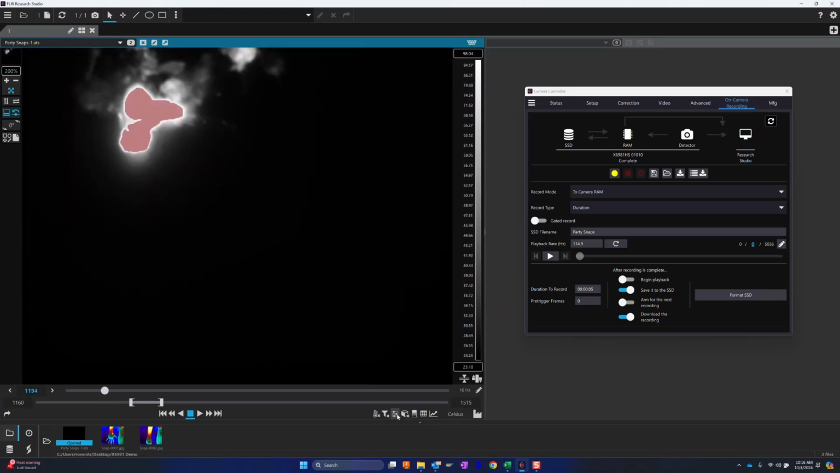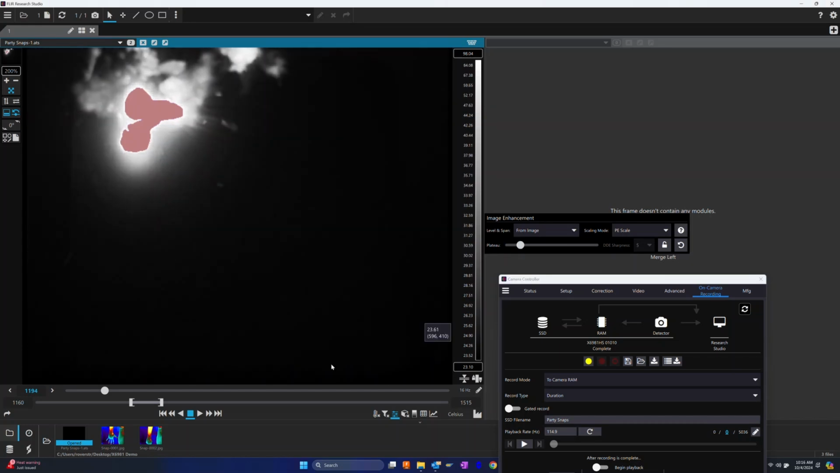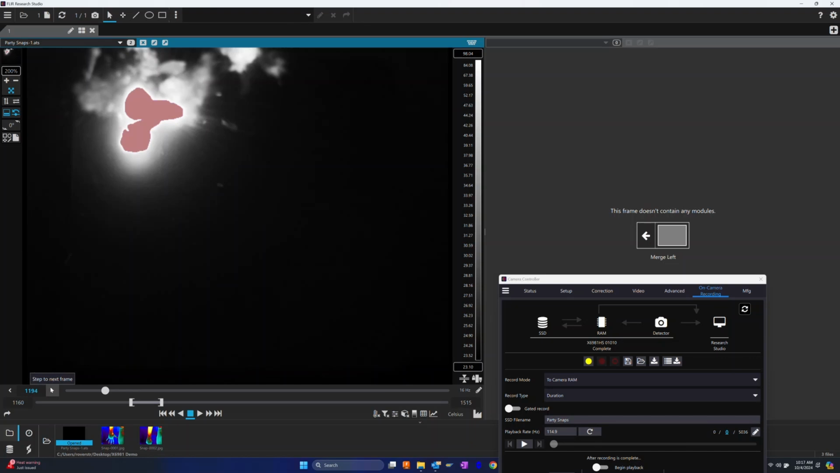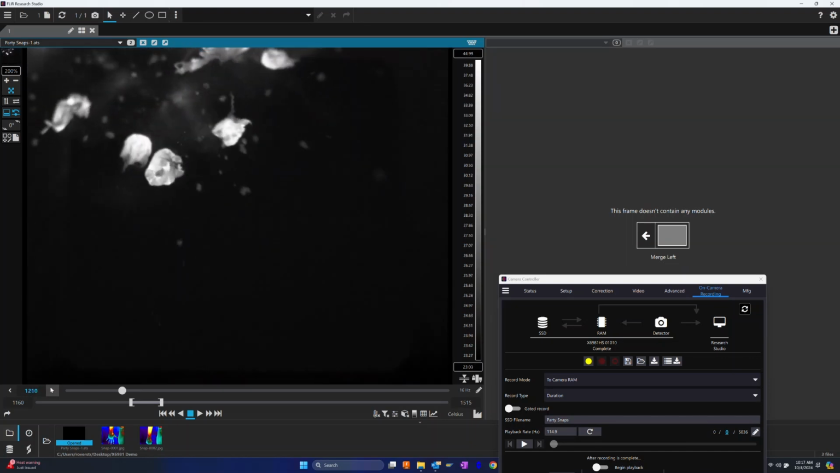Okay, let's do a little bit of adjustment. Let's go grab our image enhancement and increase the slider a little bit. Now we can play it through frame by frame, do any analysis that we need.